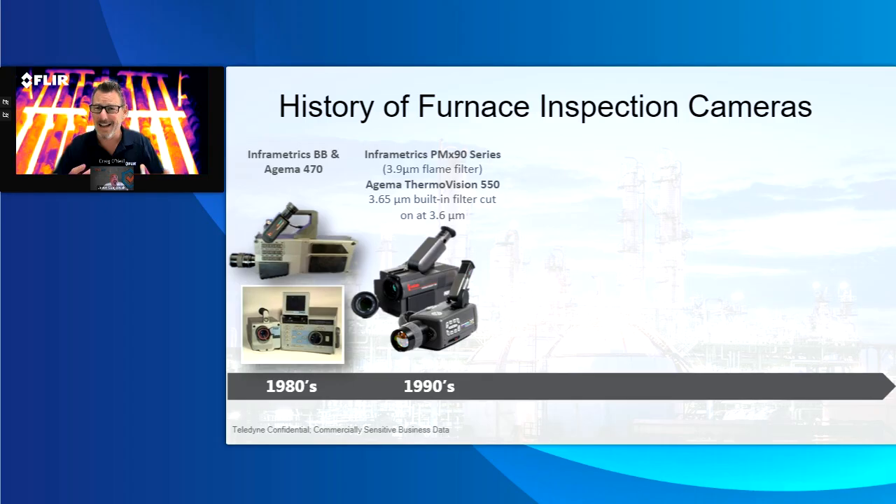This is something that some people may still use today. It's 1990s technology, 1990s ergonomics and 1990s build. Have you used this camera? This is what we've seen. It's one of the more popular versions. This is where we really got into making decent furnace cameras, but it's still 30 years old.